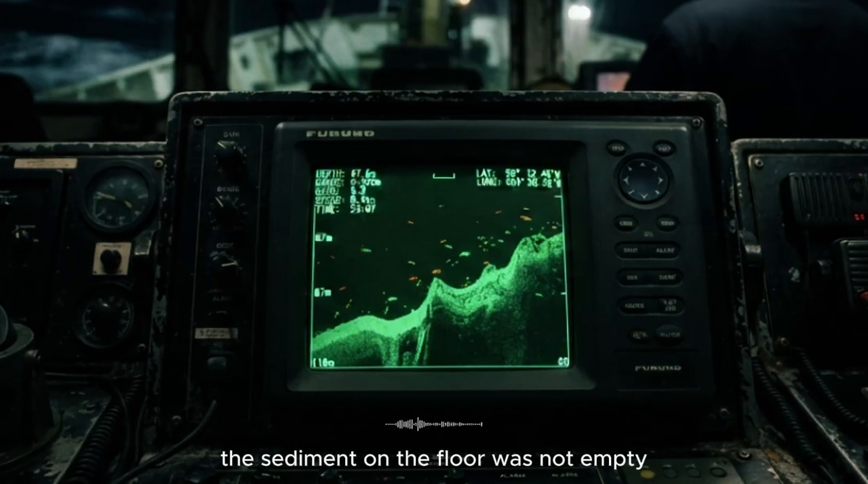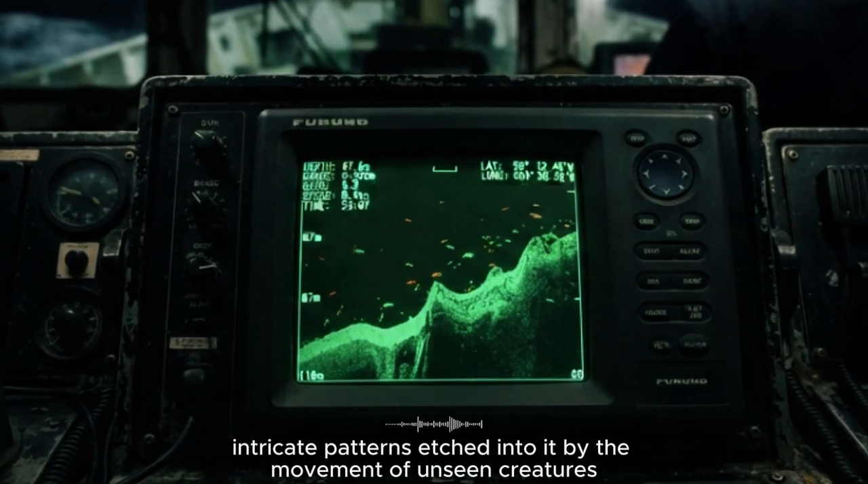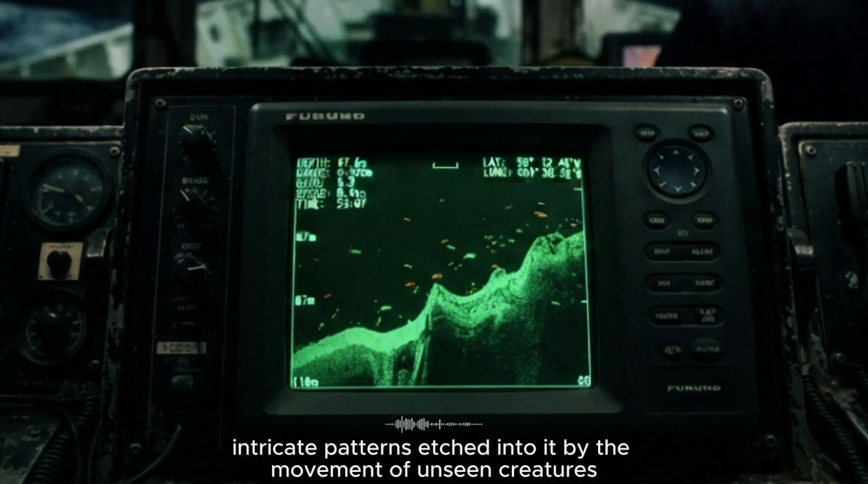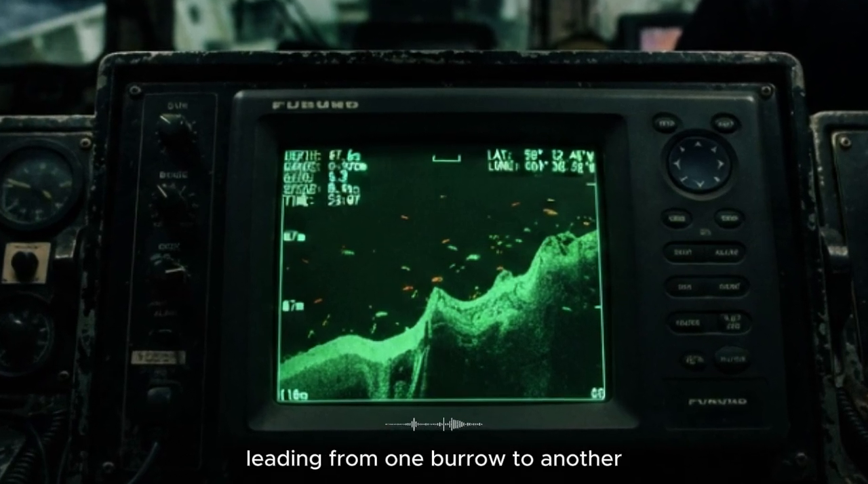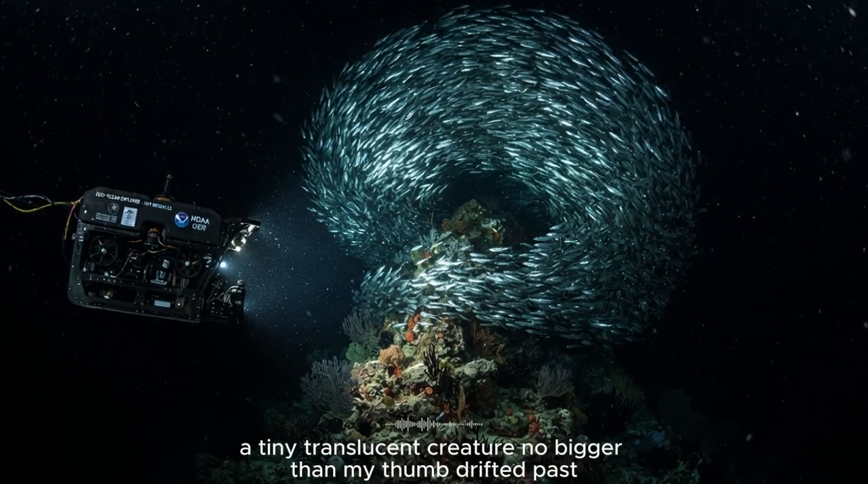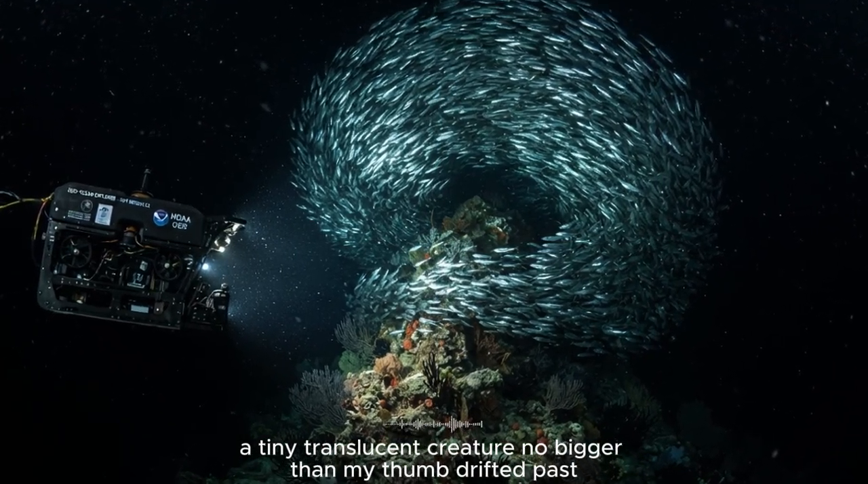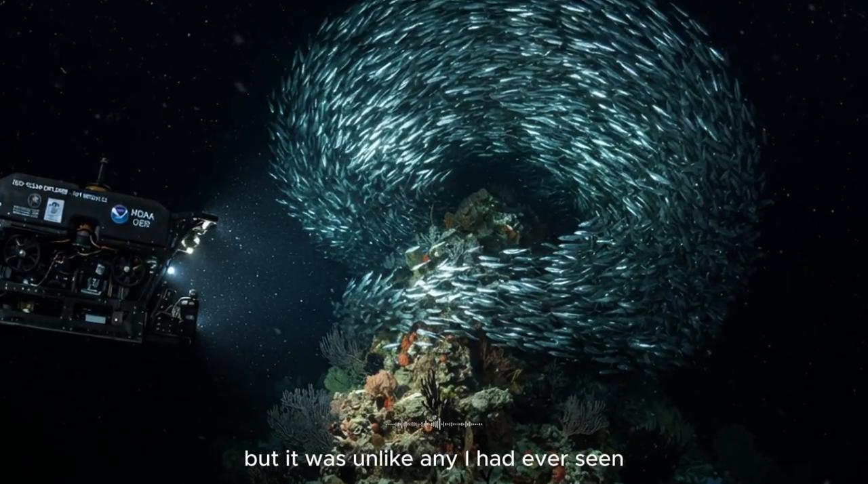The sediment on the floor was not empty. As I looked closer, I could see the delicate, intricate patterns etched into it by the movement of unseen creatures. There were trails, like the tracks of a tiny snail, leading from one burrow to another, and there, right in front of the viewport, was life. A tiny, translucent creature, no bigger than my thumb, drifted past. It was an amphipod, a type of crustacean, but it was unlike any I had ever seen.